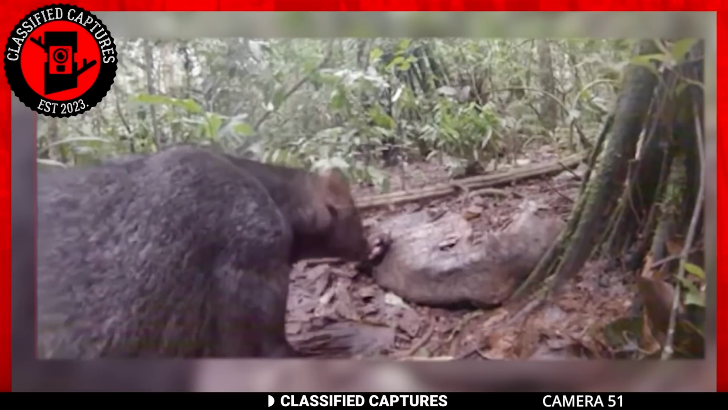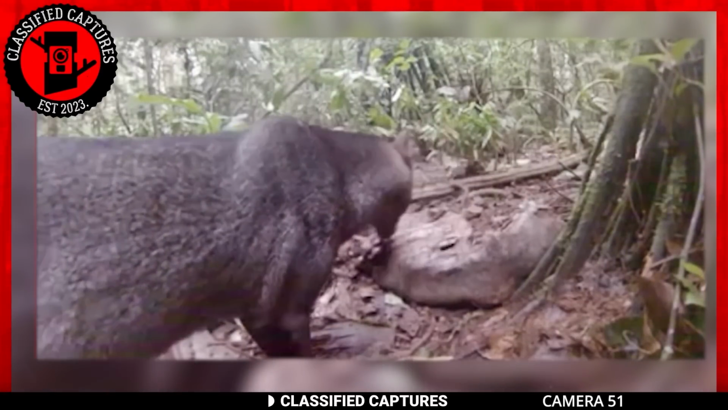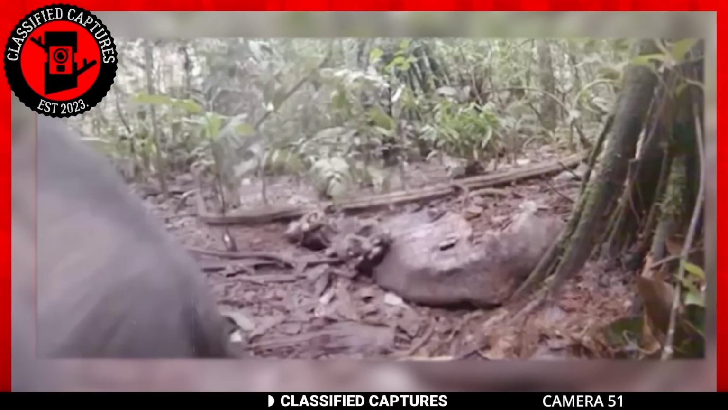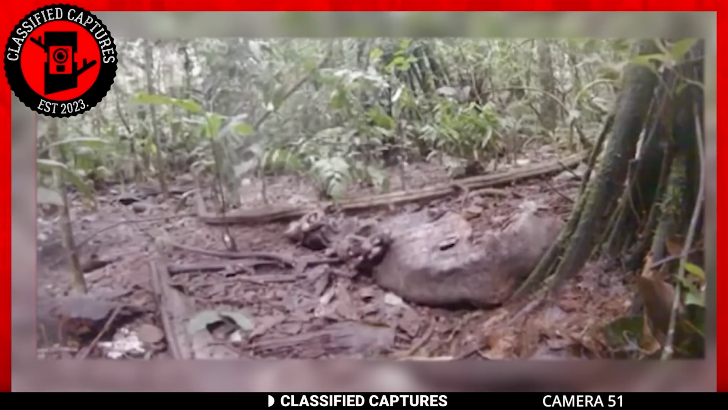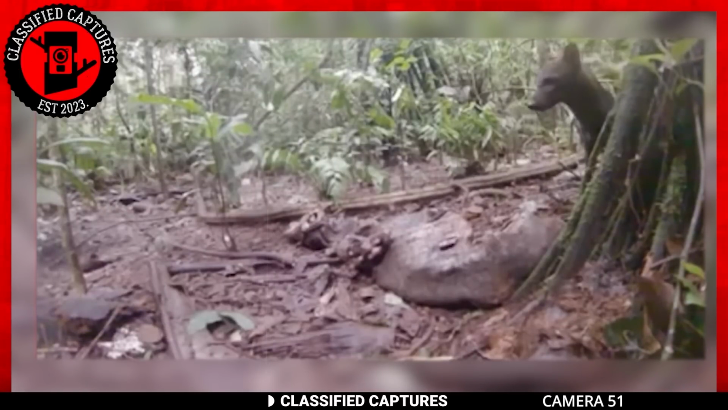The range of this elusive creature stretches across the South American rainforest regions of Peru, Bolivia, Colombia, Ecuador, and possibly Venezuela. It's said to inhabit the waters or seek refuge in the depths of heavy rainforests, its every move masked in the veil of mystery.